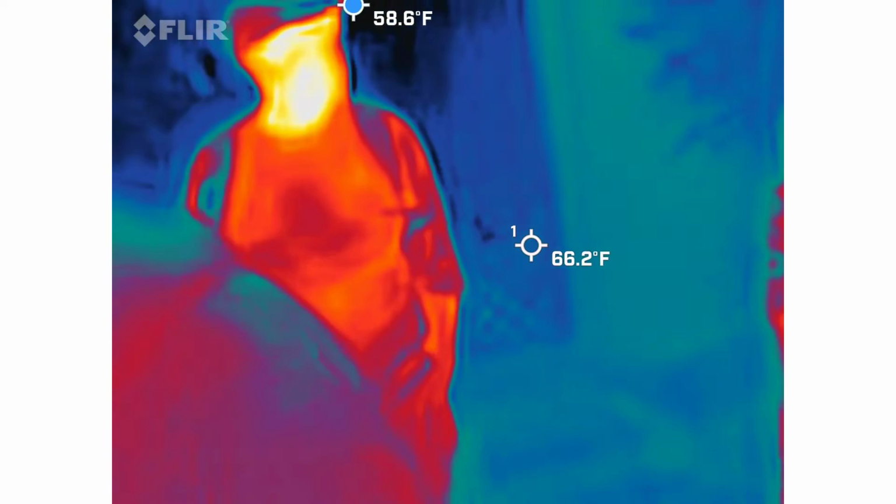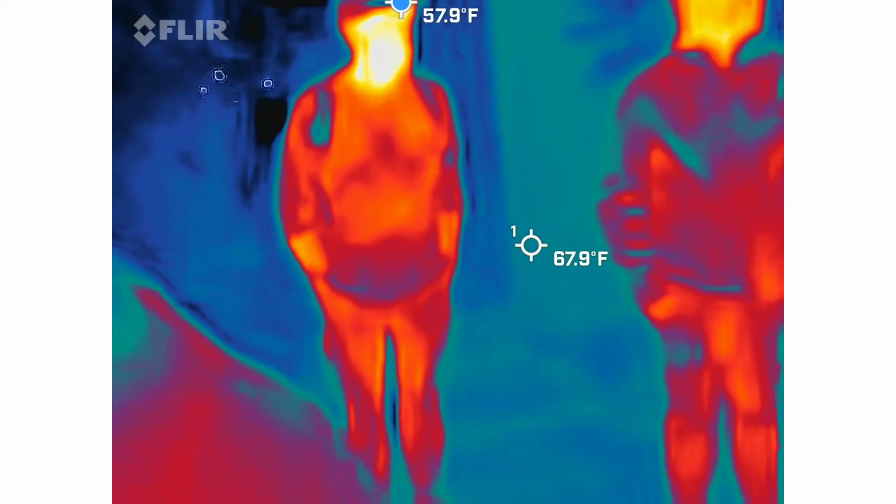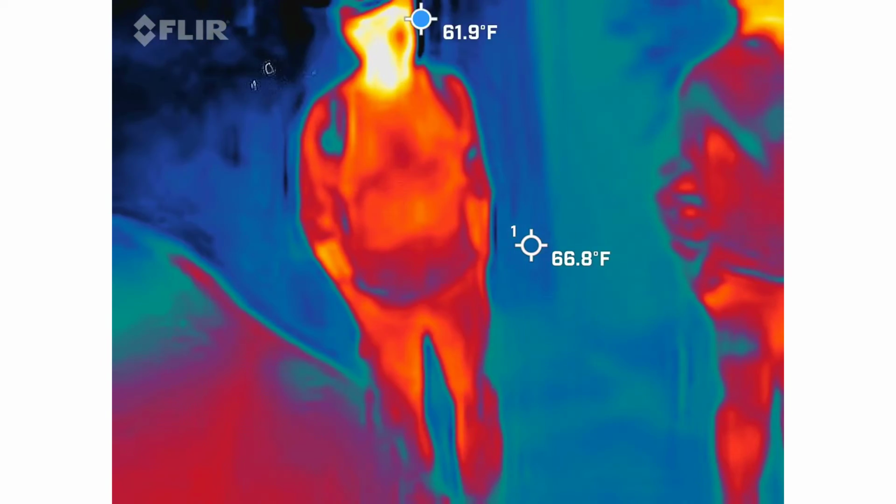So we're going to let these folks pass through. We're going to split the seats. Oh, you're good. I seen you creeping up on us. Thank you. We're hoping to hear the gunshot.